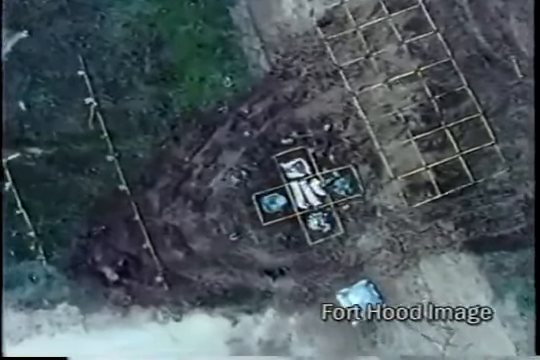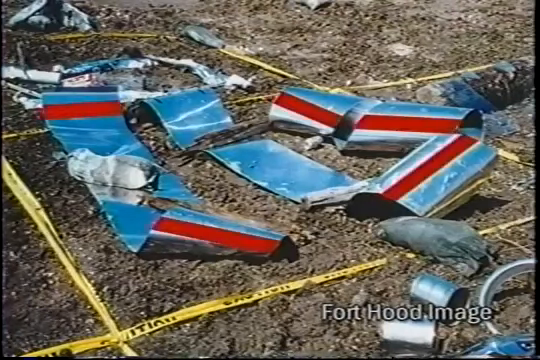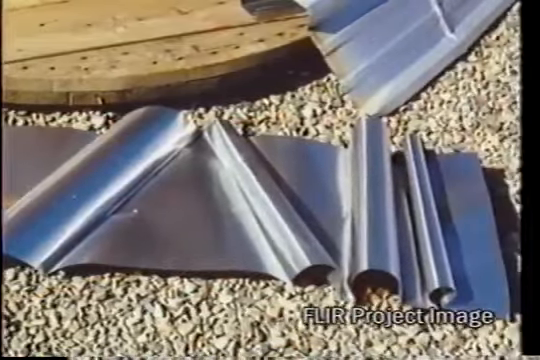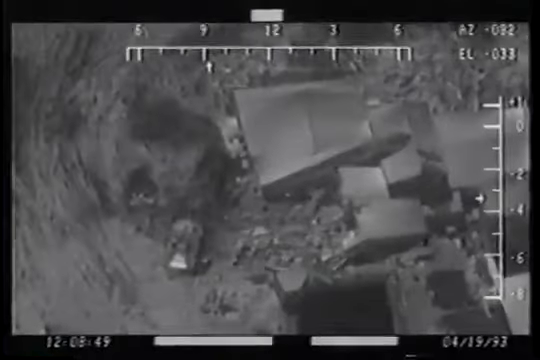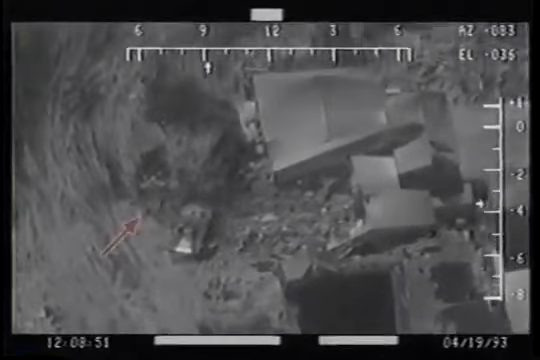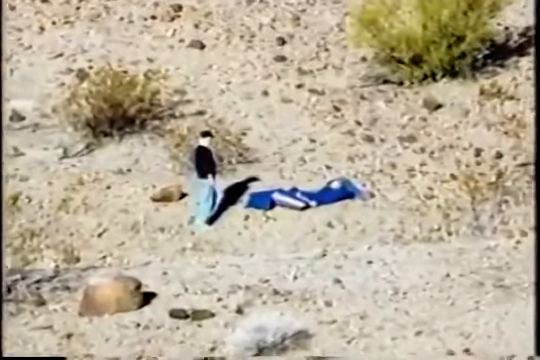However, the Fort Hood recreation did show that curved surfaces can generate long, thin flashes. FLIR project tests confirmed this finding. A rolled aluminum target created long flashes. When tilted and rotated, it produced signatures roughly like those generated by the Fort Hood targets. However, the FBI's claim that the Mount Carmel flashes were caused by such material creates a problem for the government. Any object large enough to create such flashes could also be seen in visible light video and still photography.